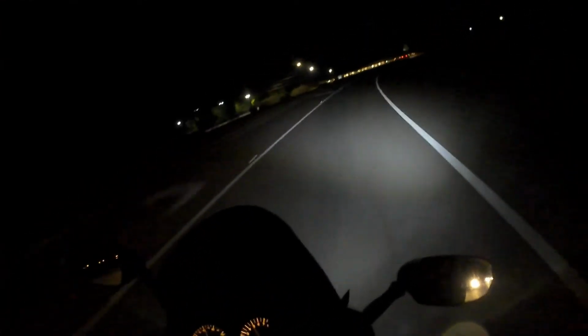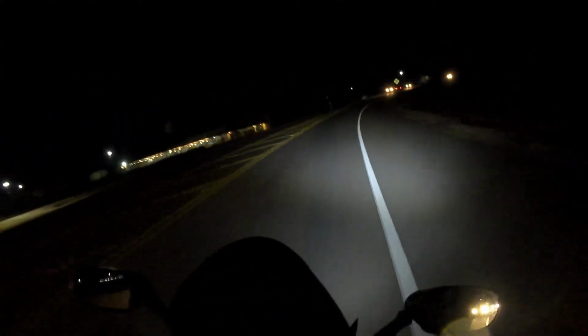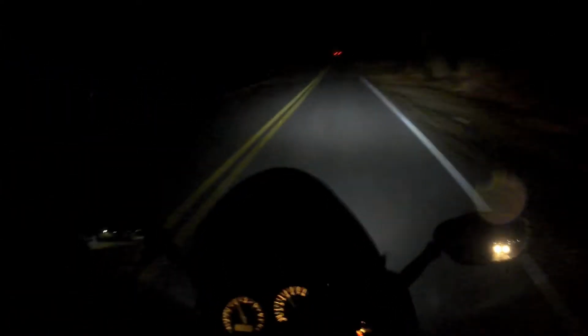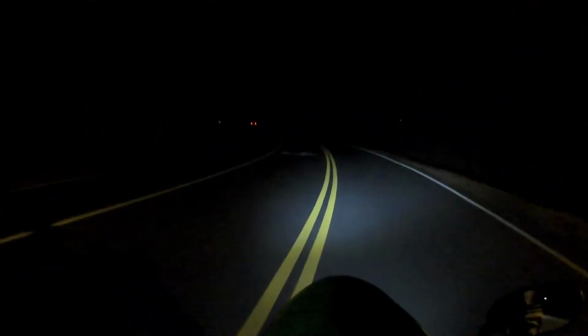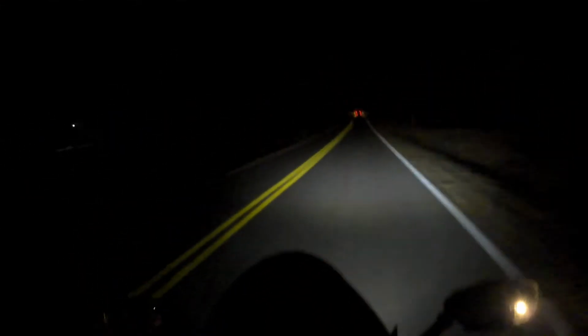Because there's been a few times where I've been riding and I might have somebody behind me or in front of me that is doing some questionable riding or driving rather, and the only thing I can think of is, hey, I'm on a bike, I'm not in a cage, so I want to get away from this situation or this driver as soon as possible.